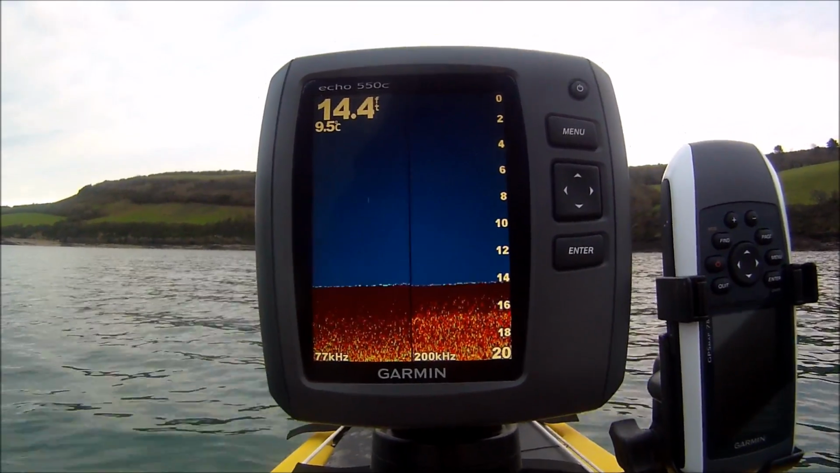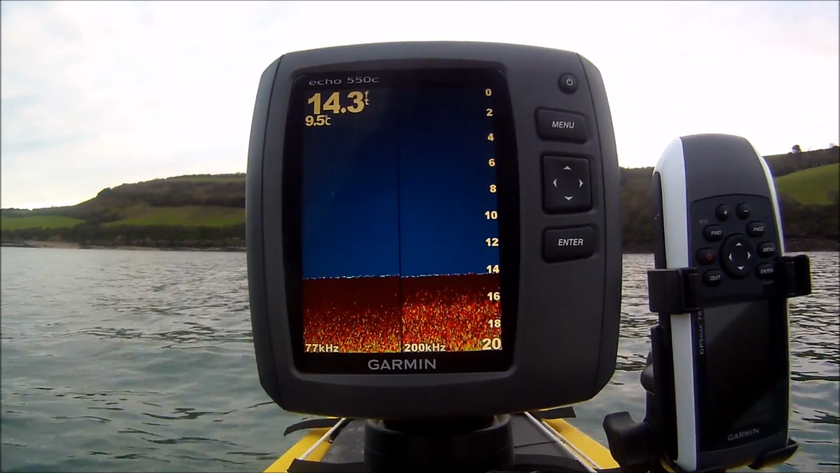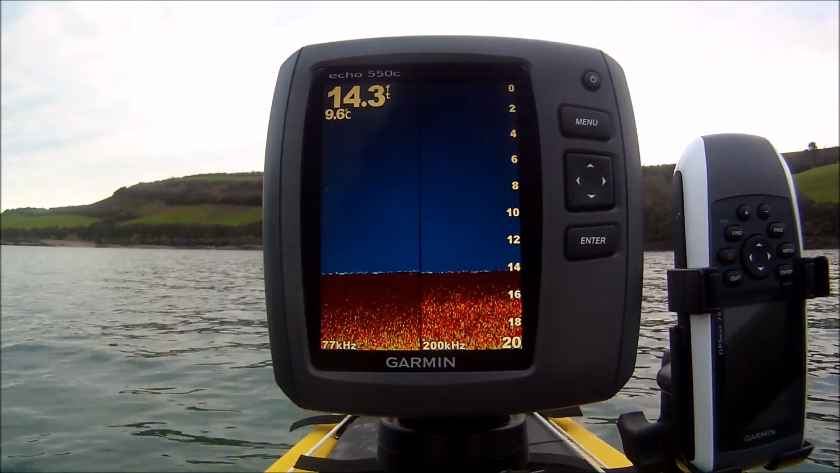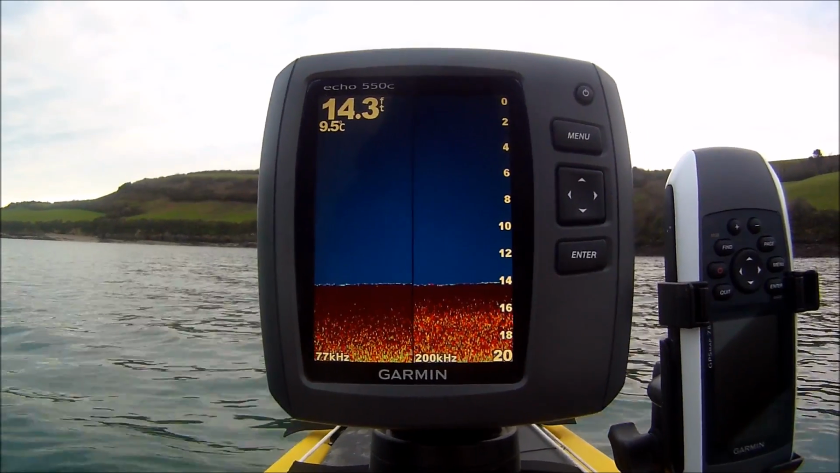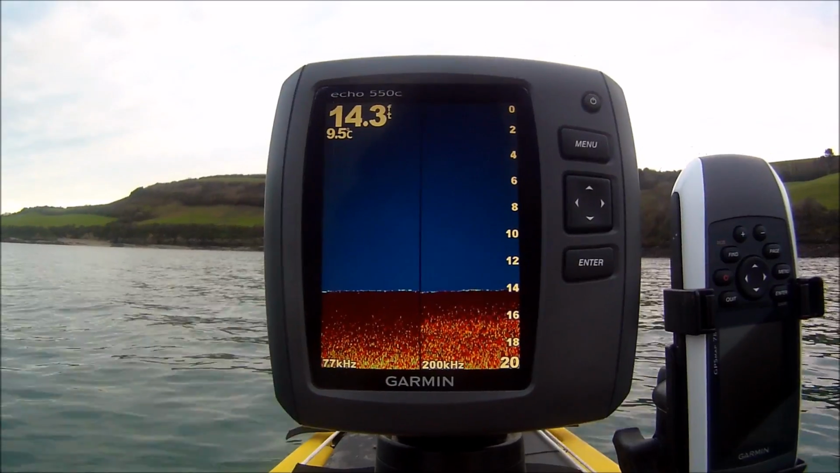Or it could be dark shades of grey, very, very dark grey for your bottom, then a lighter shade of grey, then a lighter shade of grey, and then white. I don't know, I never had a black and white fish finder, but basically the 4-colour system is, to me, the way to read the fish finder.